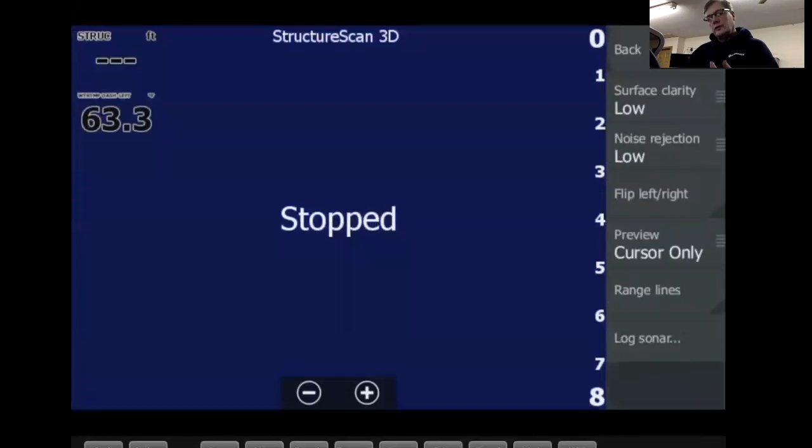So let's say you got your structure scan transducer on the back of your boat, and typically the cable's supposed to come out of the front, pointing to the front of the boat. Let's say they can't get it mounted that way, and they have to put it backwards where the cable's pointing to the back of the boat. Whoever installed it, or if you did it that way, and you can't figure out why your side scan is looking opposite of what it should be, you can actually flip it left to right, so it'll turn the orientation around.